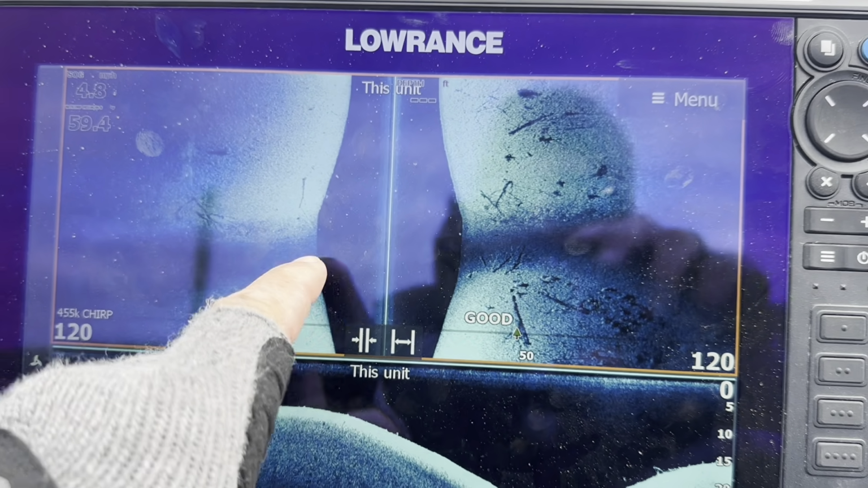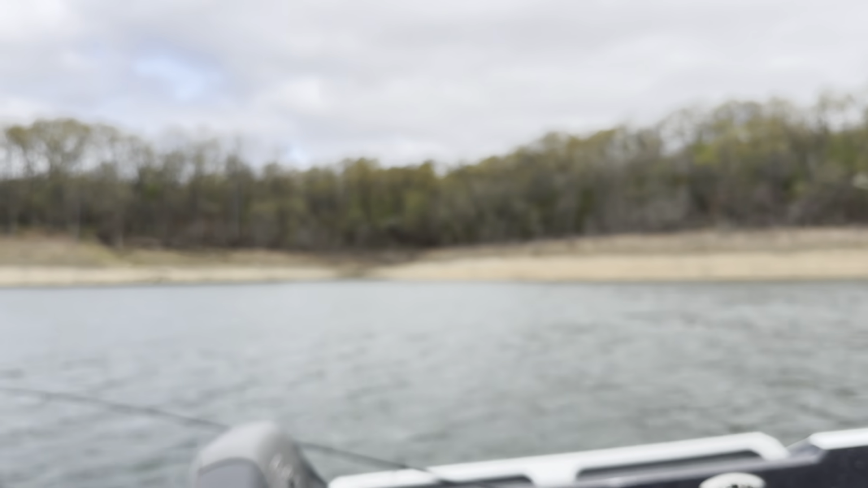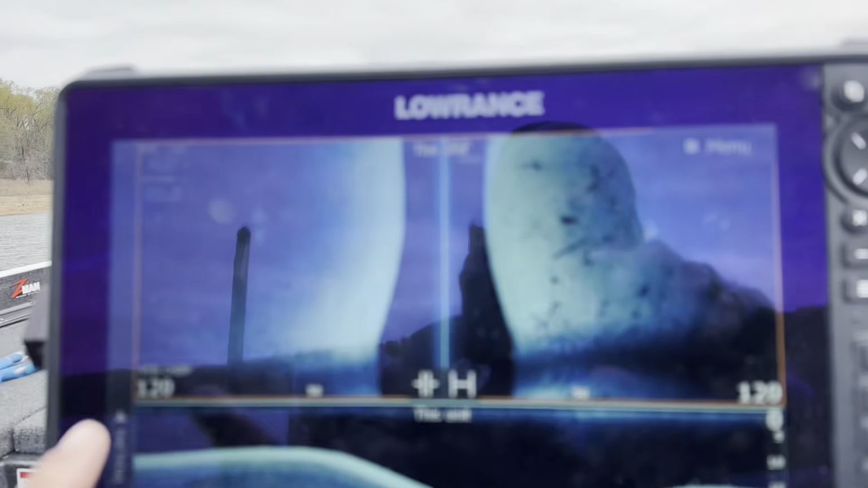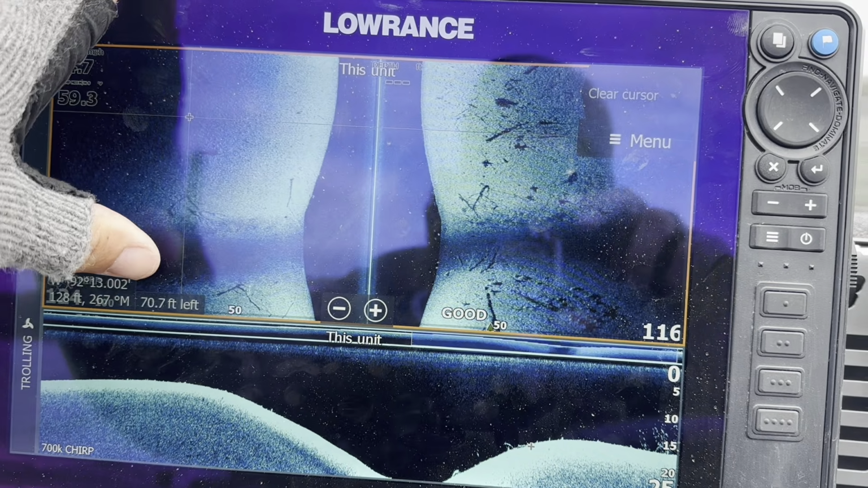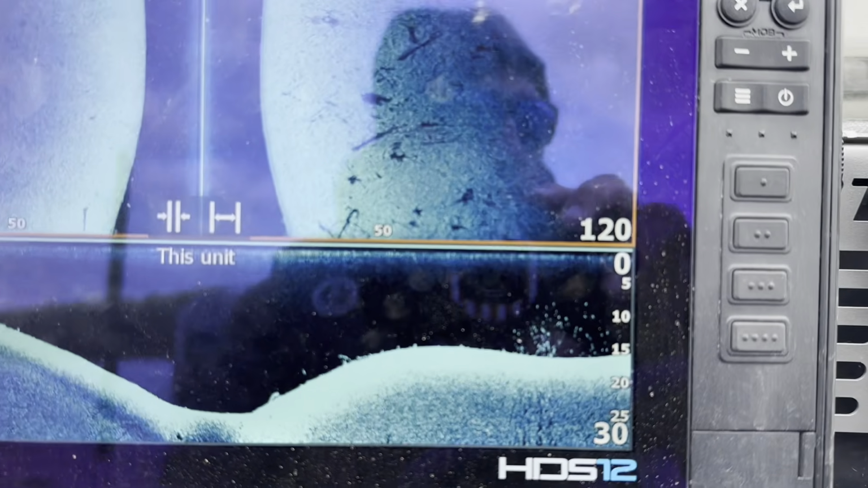There is a creek channel that comes in, so you can see over there is the old creek that came in. It was coming off the bank, and then it would just go right through all that, just straight through. That's the old creek channel, so that's how you know what you're looking for.